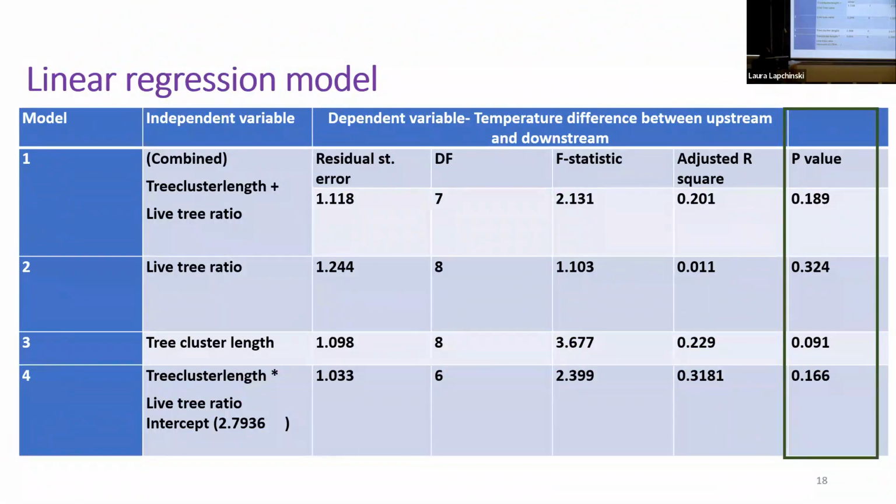So I did the linear regression, and I didn't find any statistically significant result for any model where I compared the tree cluster length and live tree ratio with the difference between the upstream and downstream temperature.